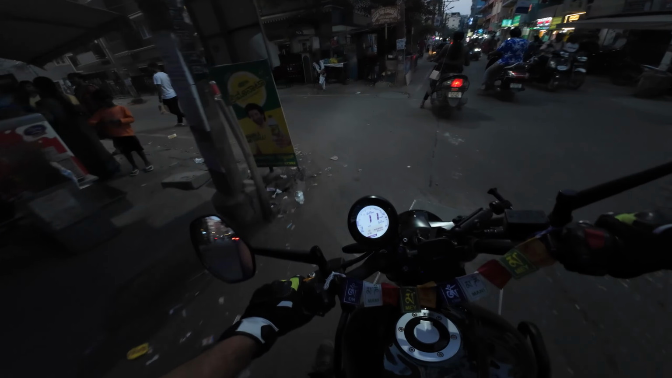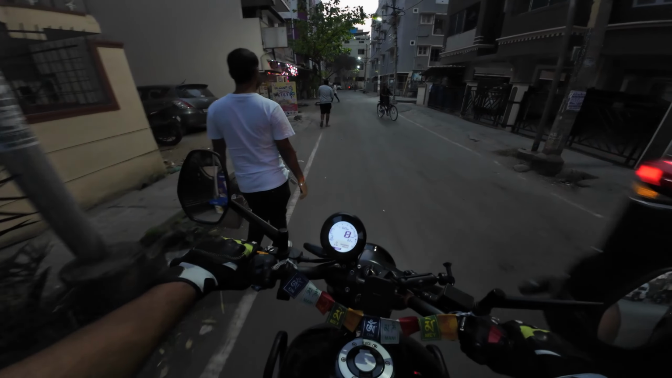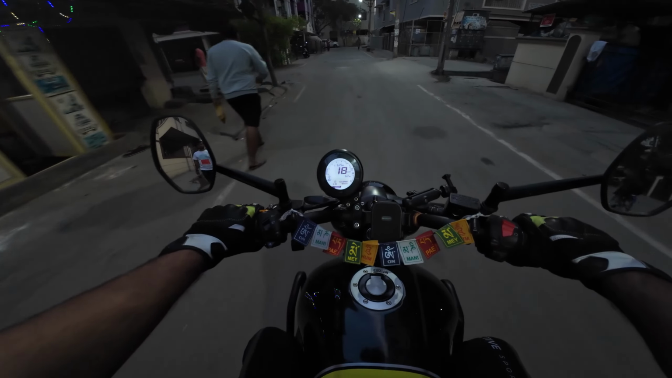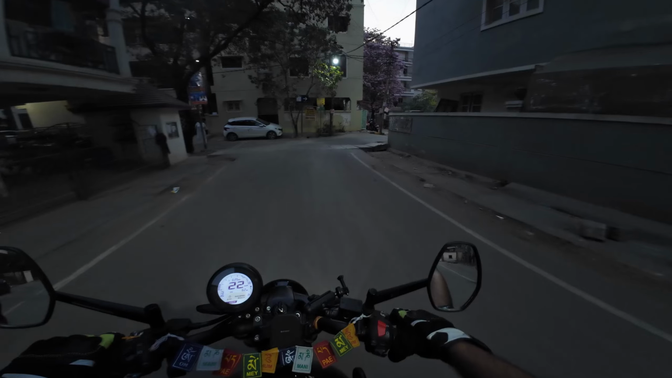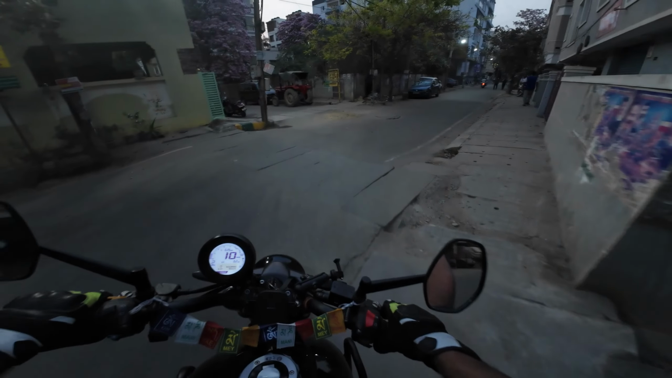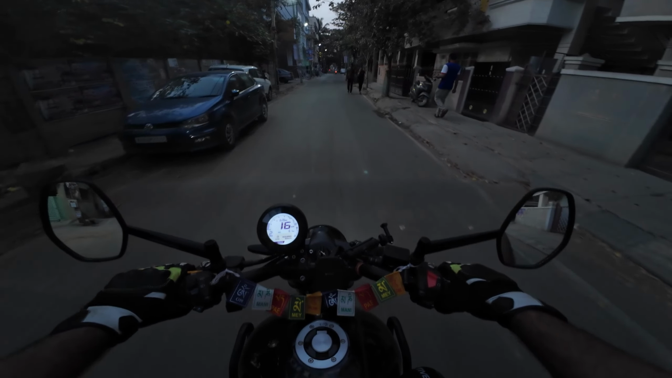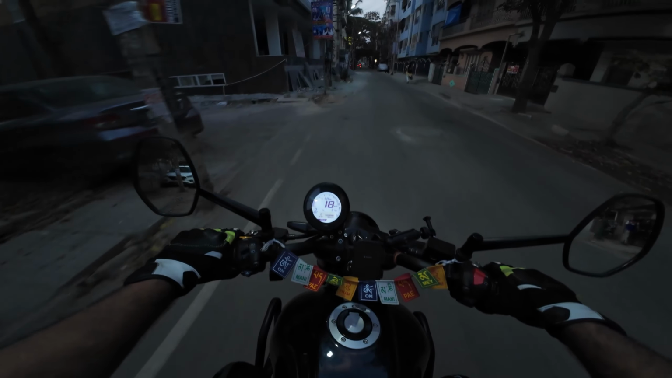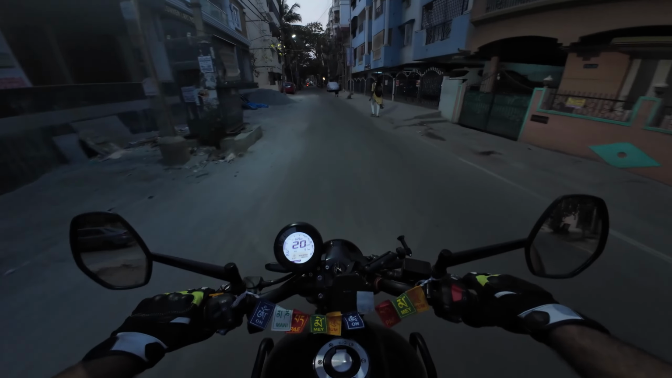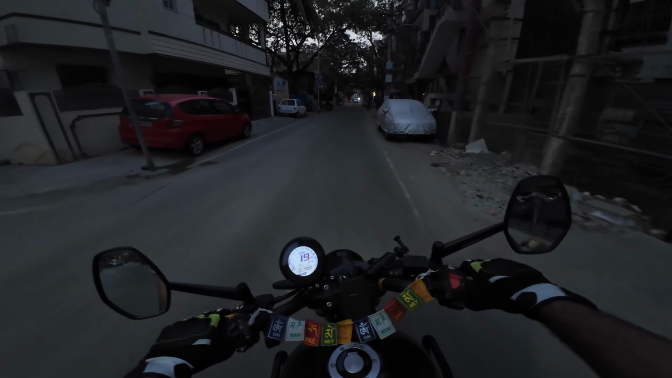So that is one thing. We'll go this side. One Innova is coming. That's a very big car, seven-seater. What a view! That cherry blossom tree is looking so gorgeous. But there are breakers after every 50 meters, and it's very difficult to ride with all these conditions. Oh, doggies, bhai. He's playing on his own. That's okay.